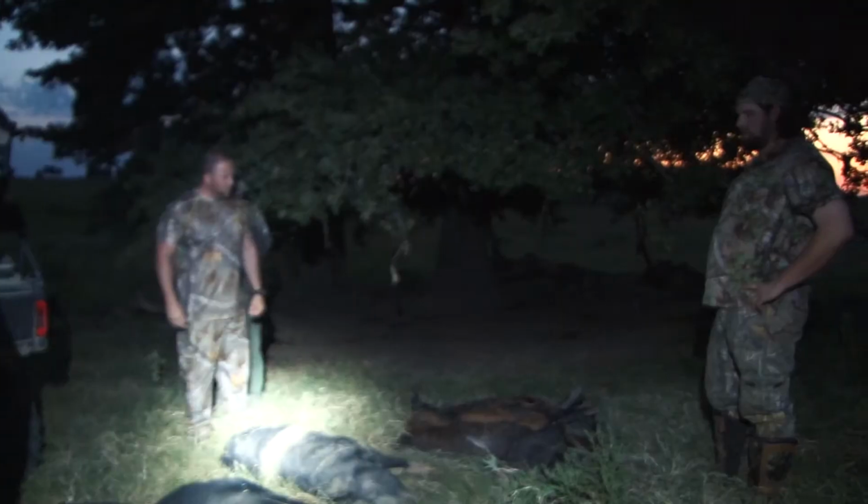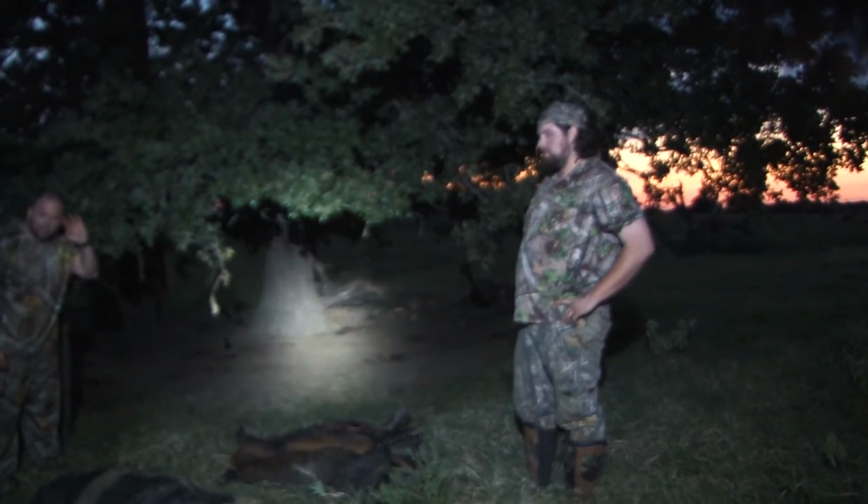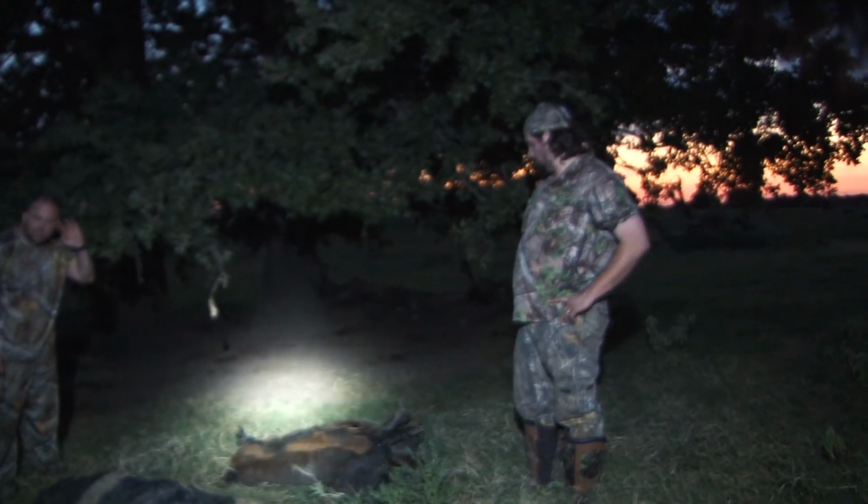Well, at the end of the night, we're able to help out a rancher, provide some food for our families, but also make some incredible memories. You know, hogs do most of their damage in the dark, and being able to see them in the dark gives us an unbelievable advantage.